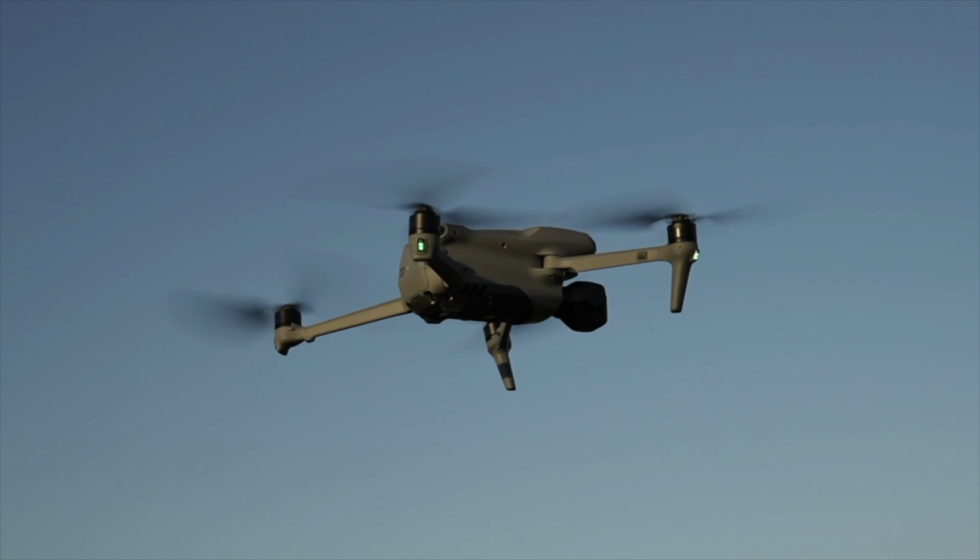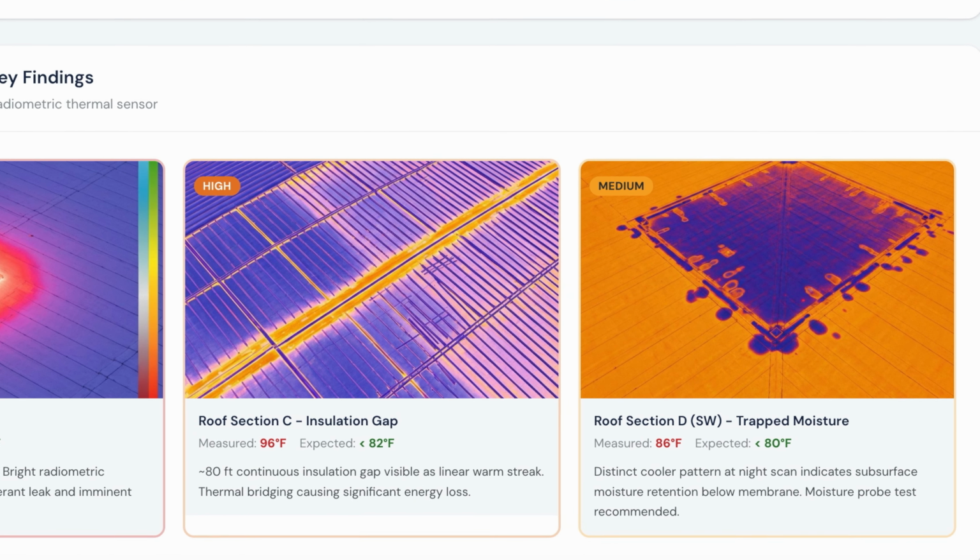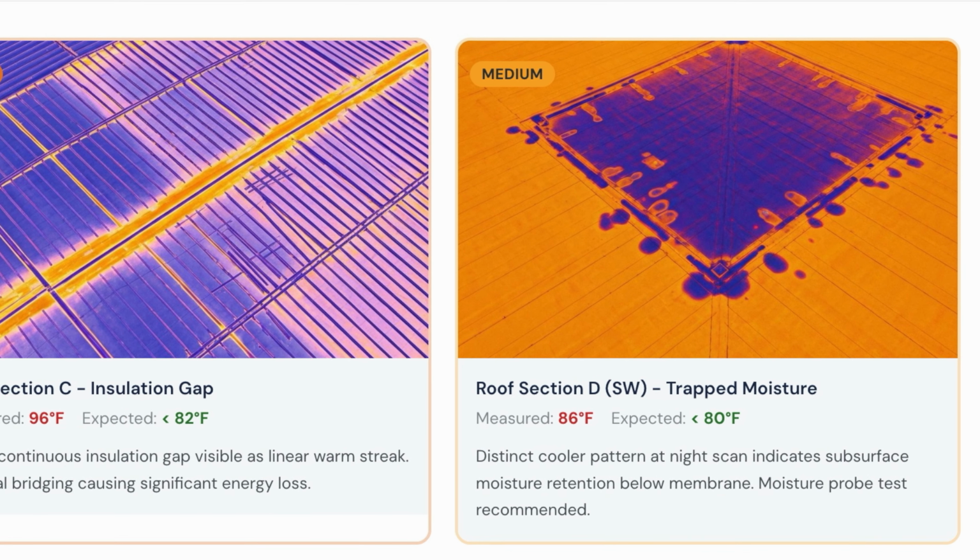Second, ponding water near roof drain number 3. Standing water on a flat commercial roof. The drain is partially blocked. According to the National Roofing Contractors Association, ponding water is the leading cause of premature membrane failure on commercial flat roofs. Drain inspection and clearing within 14 days. A straightforward fix before it becomes an expensive one.